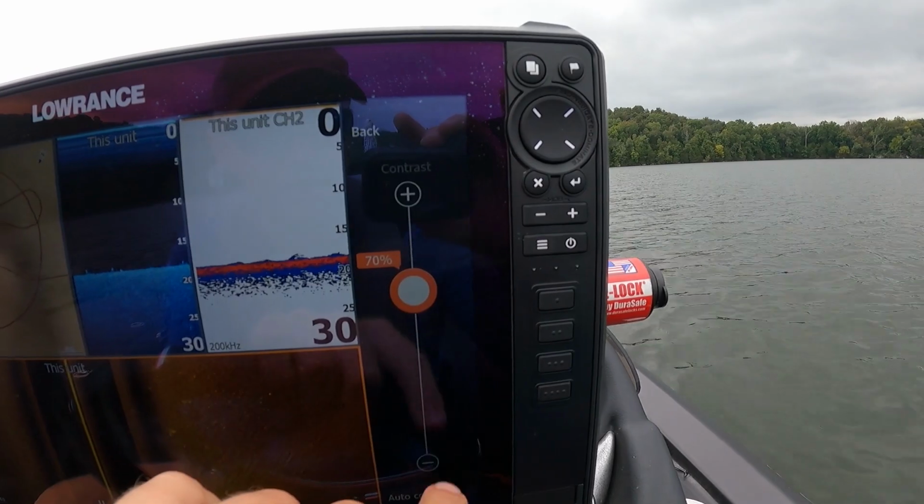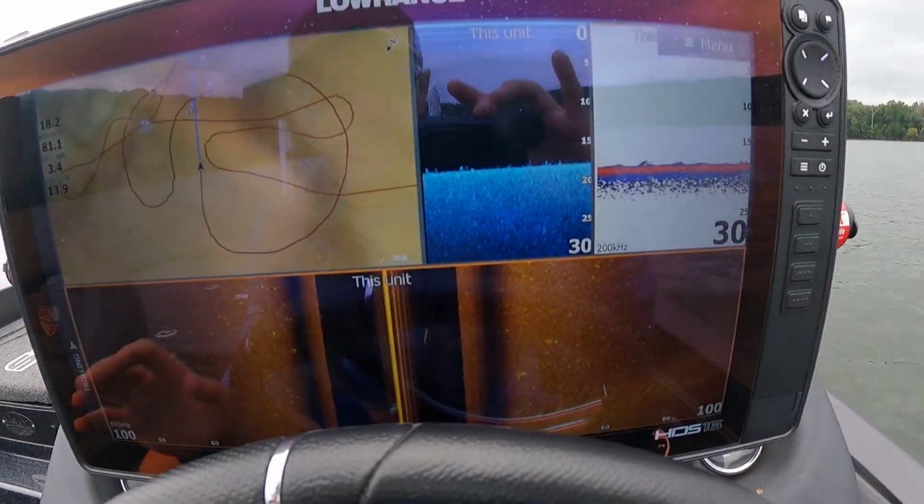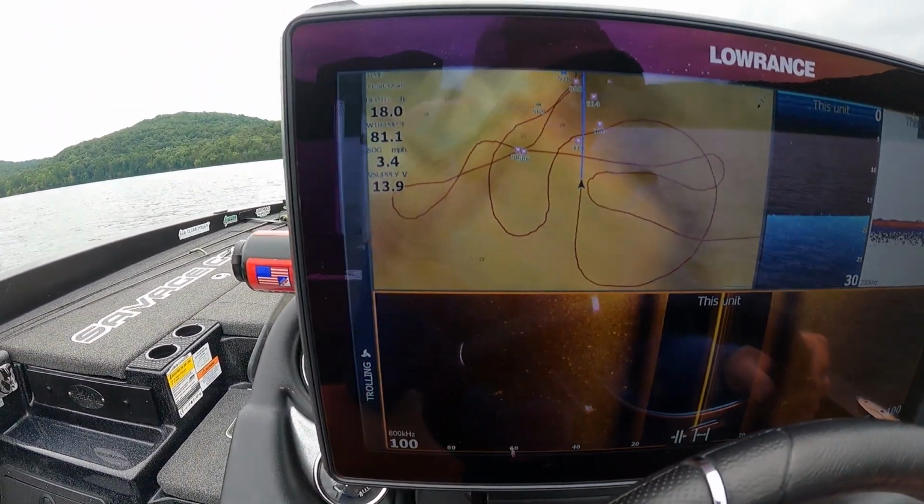But yeah, contrast, I'd recommend taking it off auto and setting it yourself. I have it set at 70, like I said. I just find that to be good. Everybody's got their preference, but that's kind of what I like.